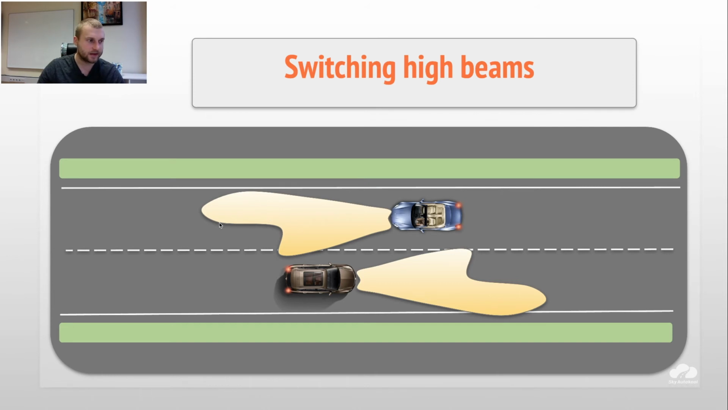Because this car is passing, and as you remember, or maybe know, it's much more difficult for your eyes to get used to the new conditions when you are trying to enter from the illuminated part of the road to the not illuminated part, from light to dark, basically.